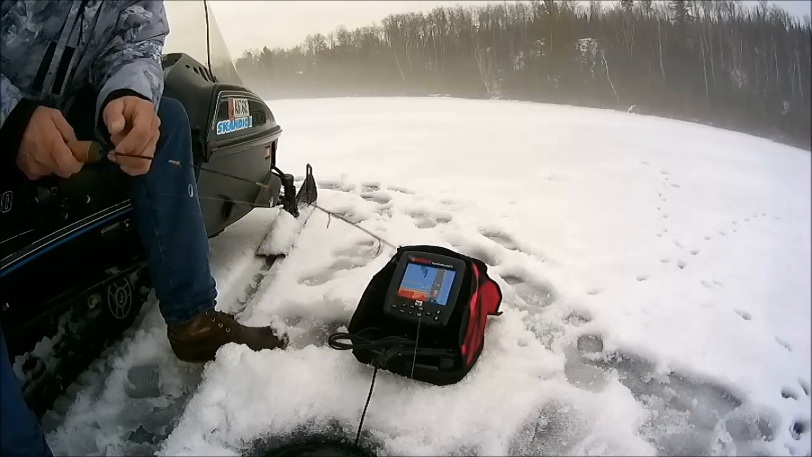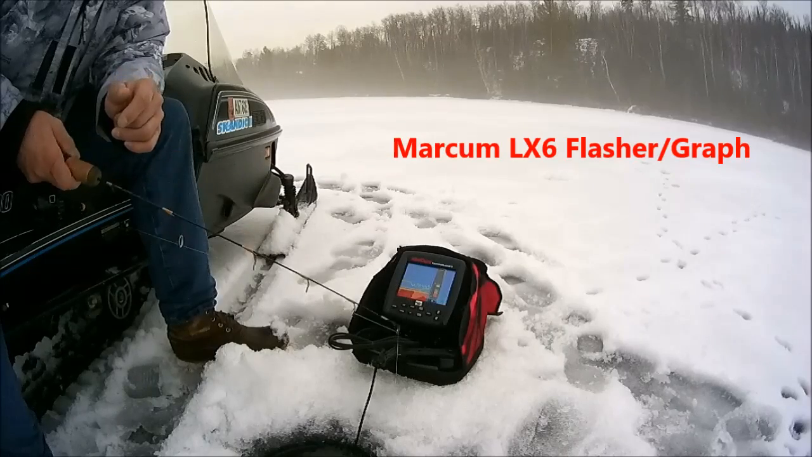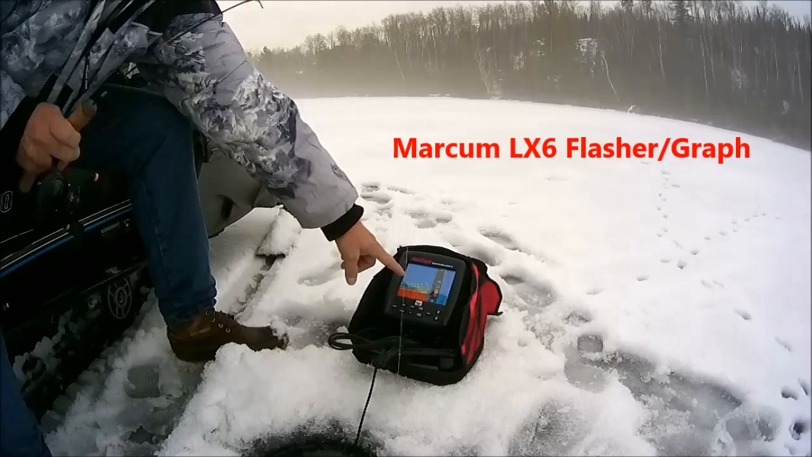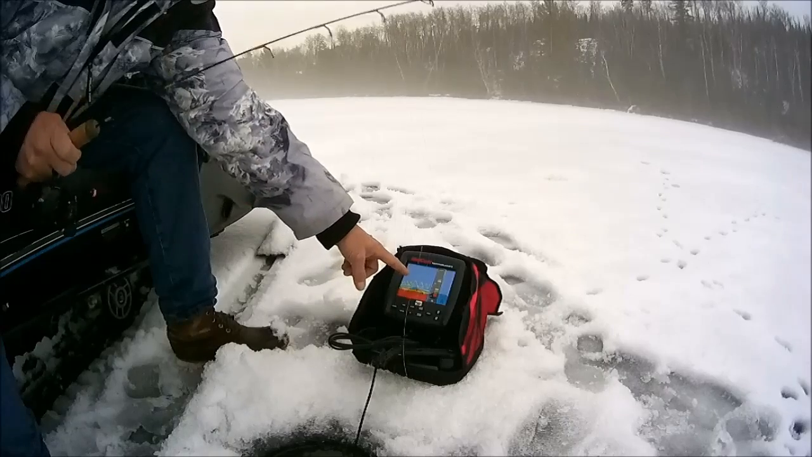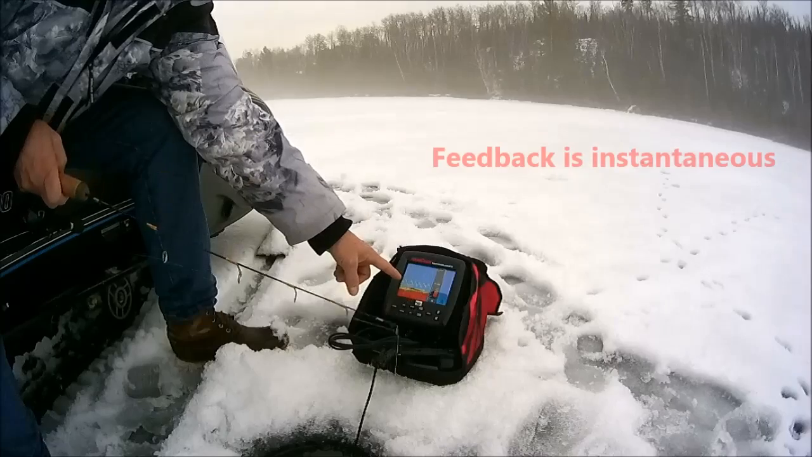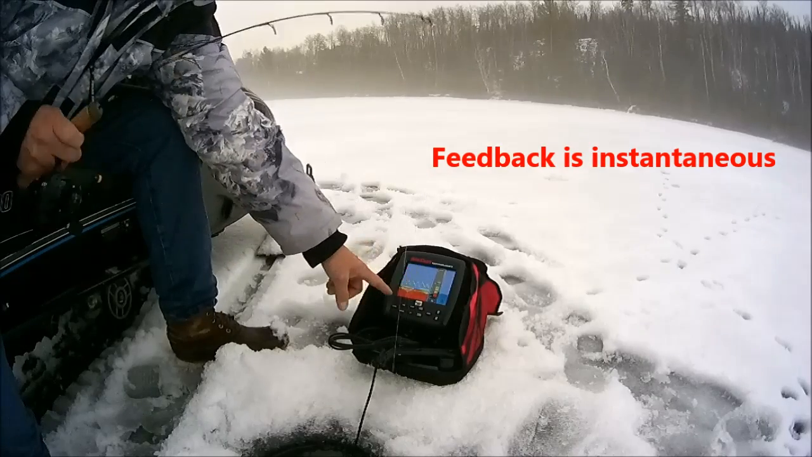Here we are checking out a Marcum LX6. If you notice my rod tip and you watch the screen, the minute my rod tip goes up and down, my lure, which is a Sibyl vibrato, goes up and down with it. It's instantaneous. That's in the graph mode.